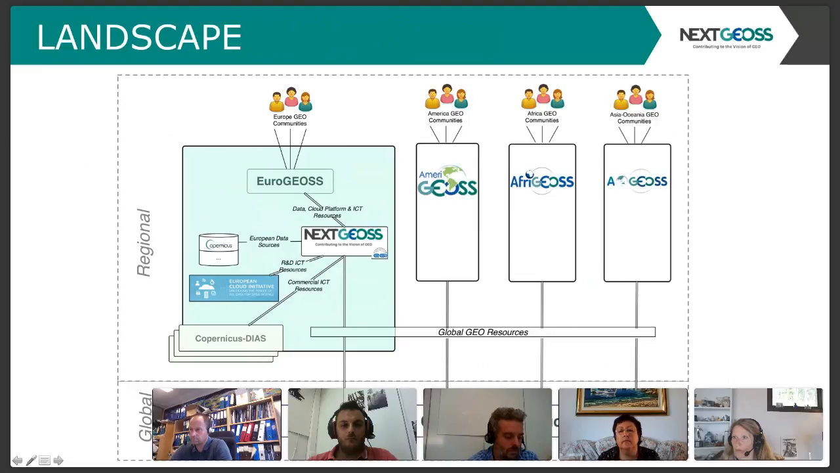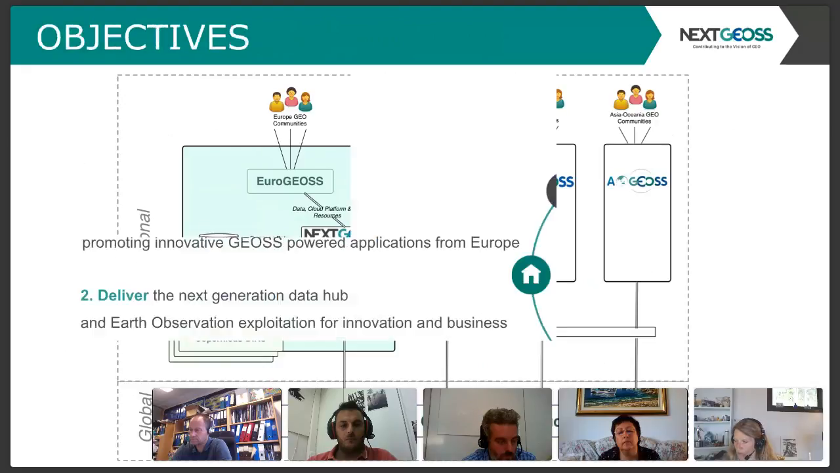So we're, let's say, a broker of services, of data, of knowledge and expertise that aims to facilitate the creation of GEO-related activities in Europe and for Europe. We are, of course, connected with the other regional initiatives, such as MARIGEOSS, AfriGEOSS, and AOGEOSS. So we coordinate our activities with them as well.